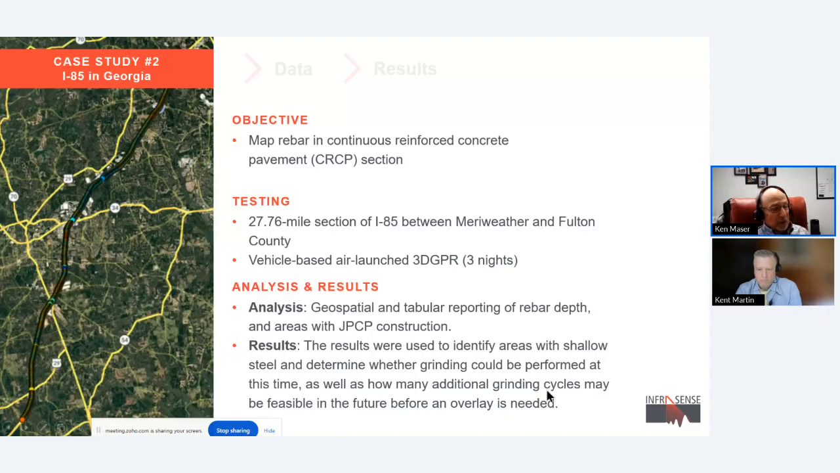The results were geospatial and tabular reporting of rebar depth, areas of different types of construction, plain concrete versus reinforced concrete pavement. And the results were used to identify areas where there was shallow steel. Concern about shallow steel was whether or not grinding could be performed at this time and how many additional grinding cycles would be feasible before an overlay would be needed.